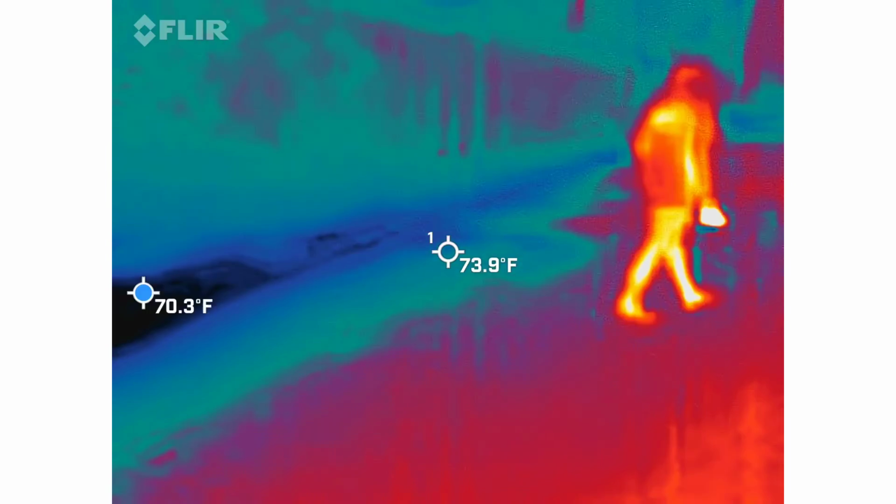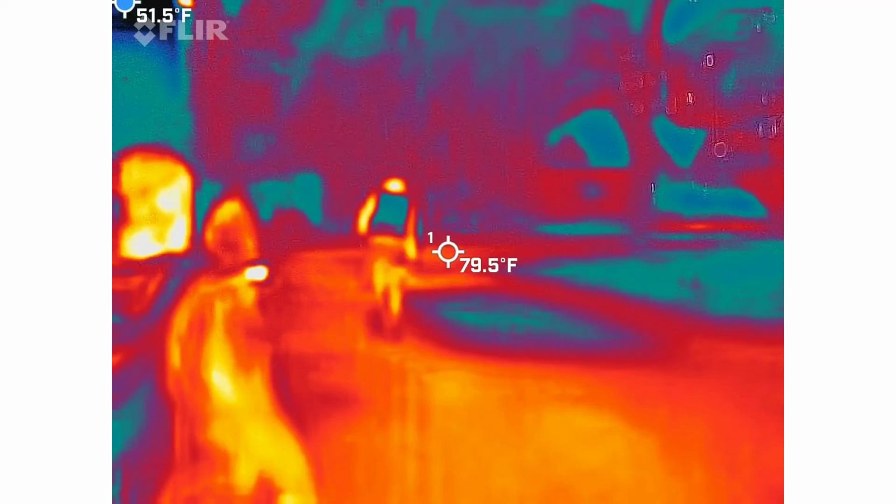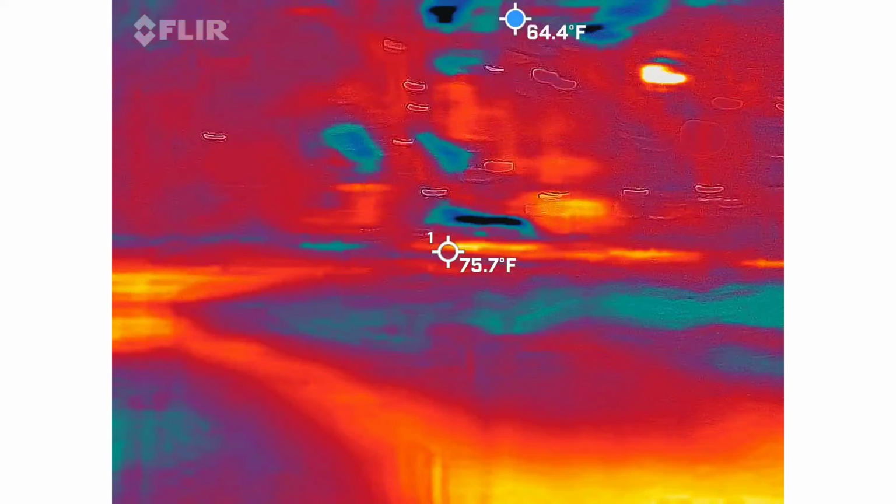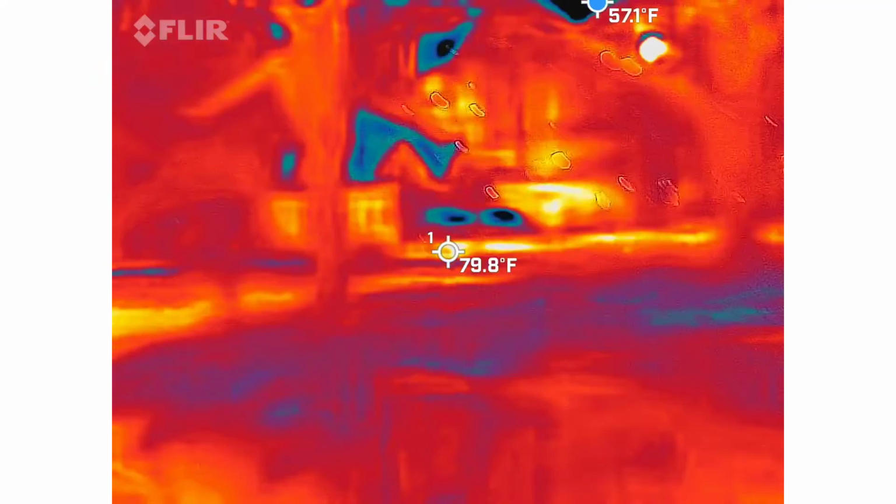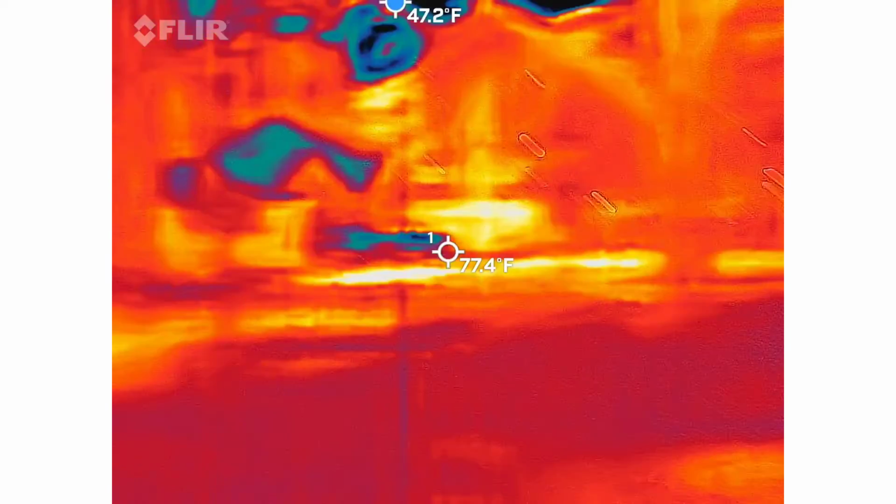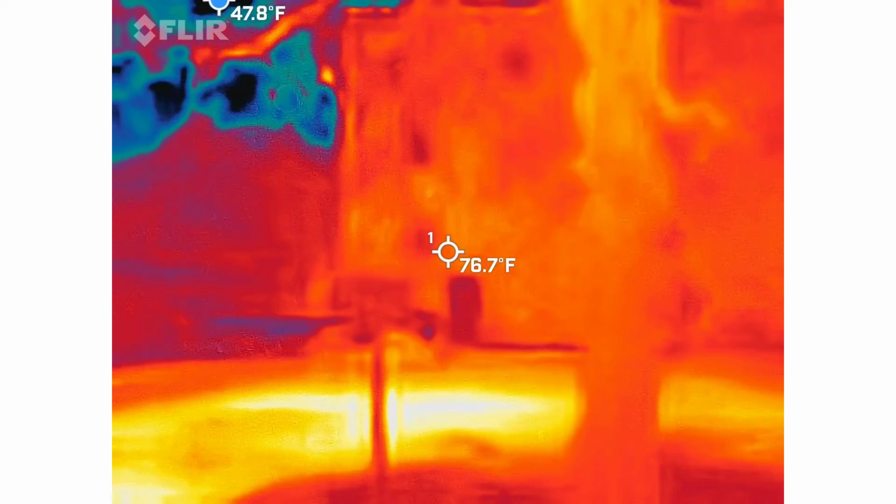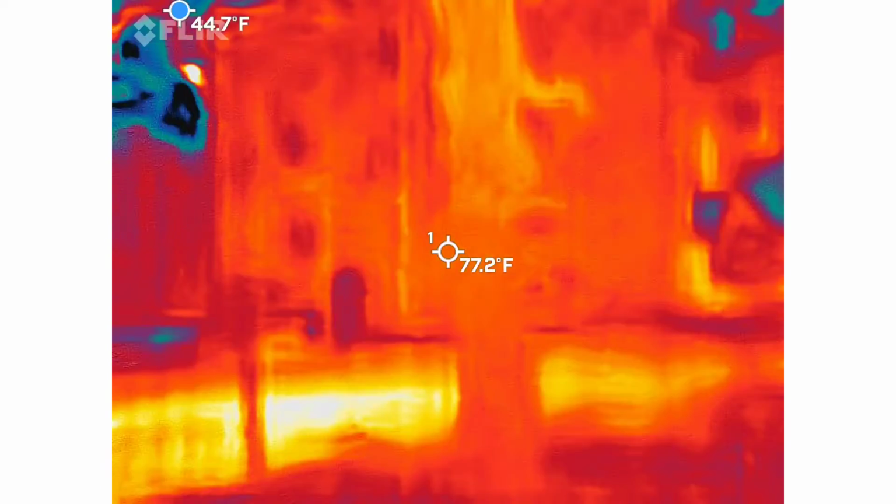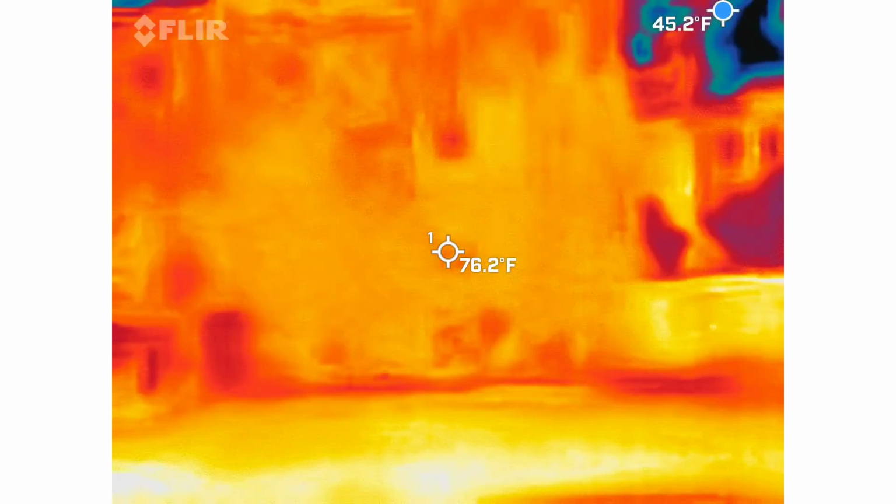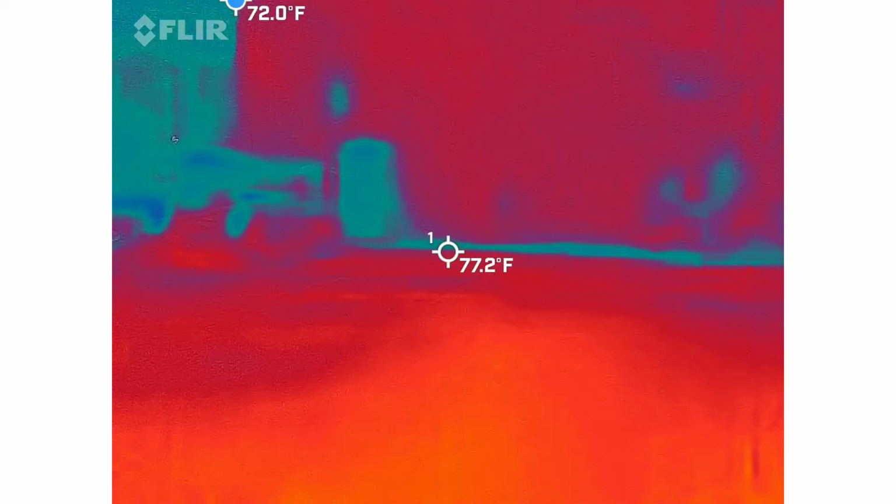Go ahead, do your thing, Willie. Yeah, following everybody. Tried first to make sure. Well, that light cut on, but I couldn't get a cold flare off of it. I can't get a cold flare off of any of those windows like I have a lot of other windows. It's just all hot. It's a porta potty.